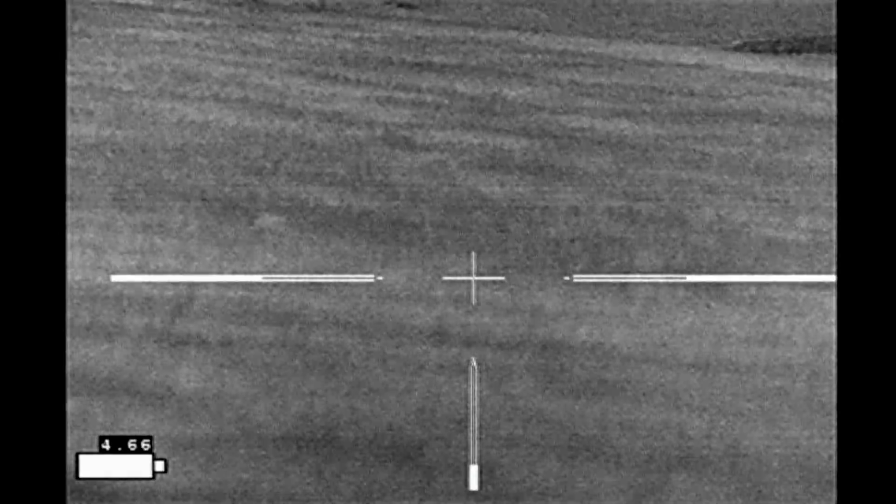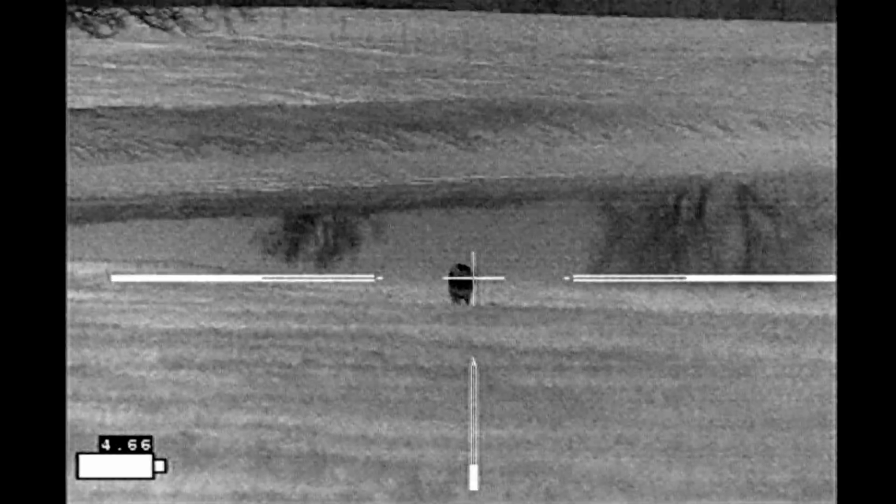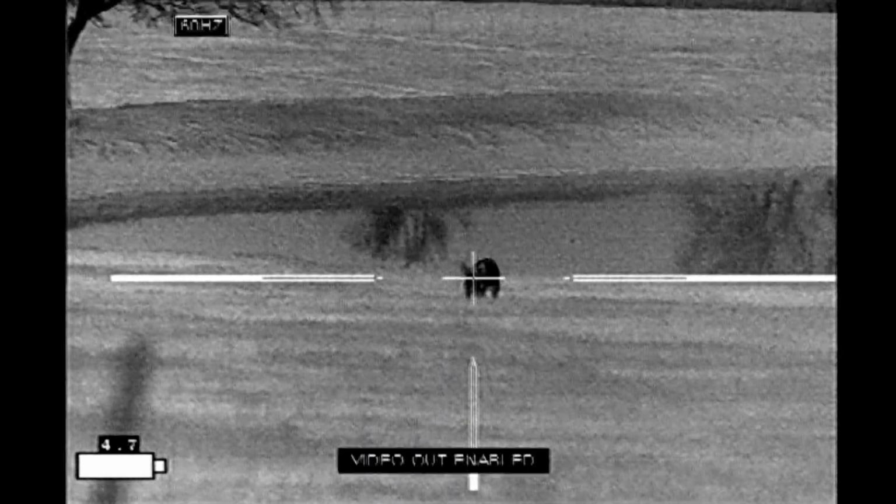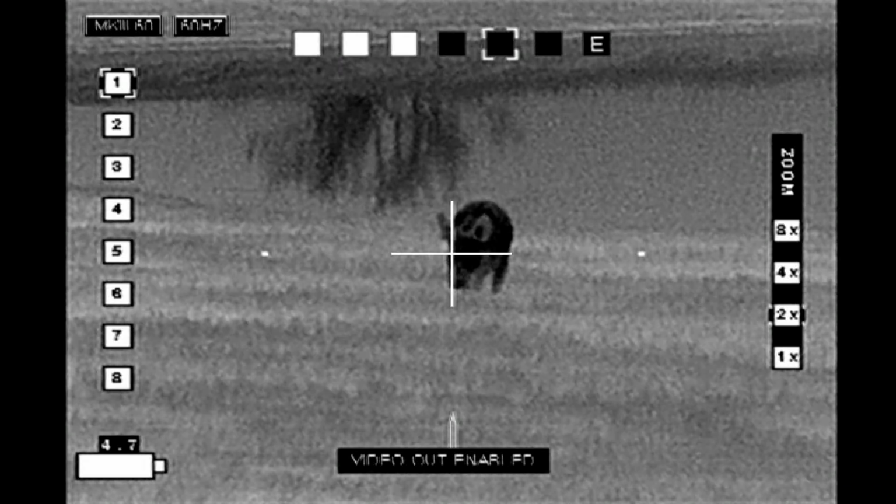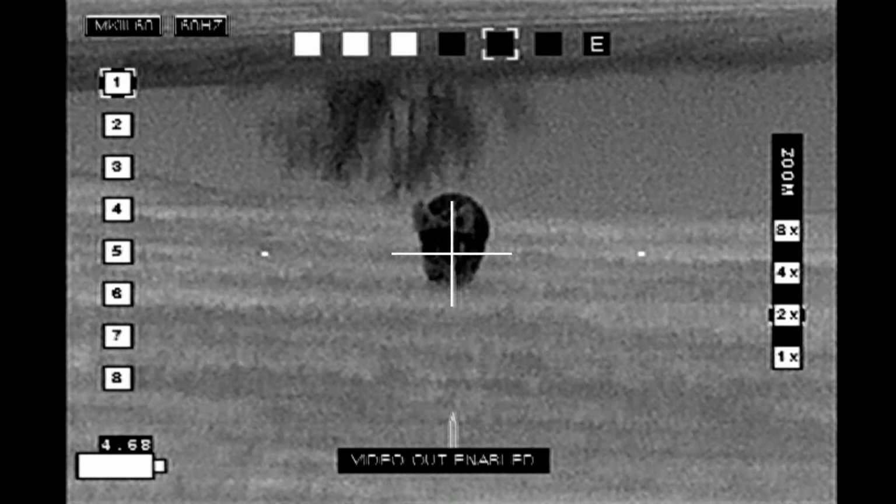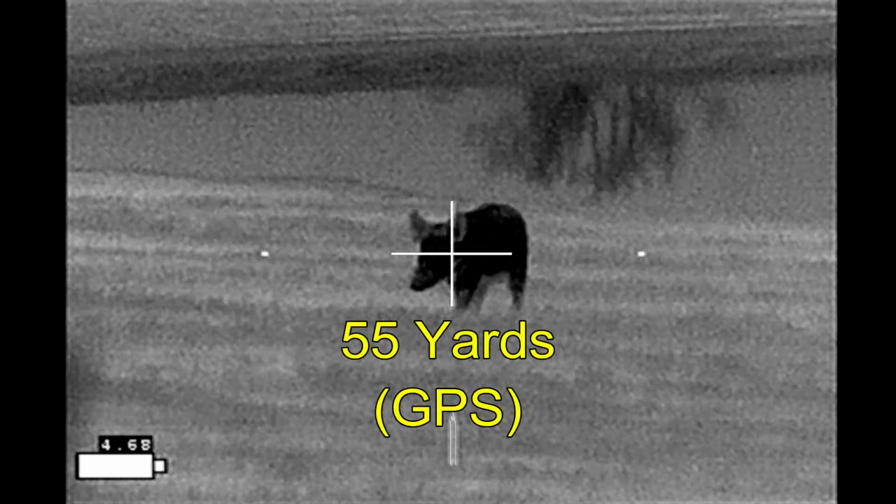By the time I get there, the hog has come out from the tank, and it is graciously walking towards me. Alright, at 55 yards, here we go.